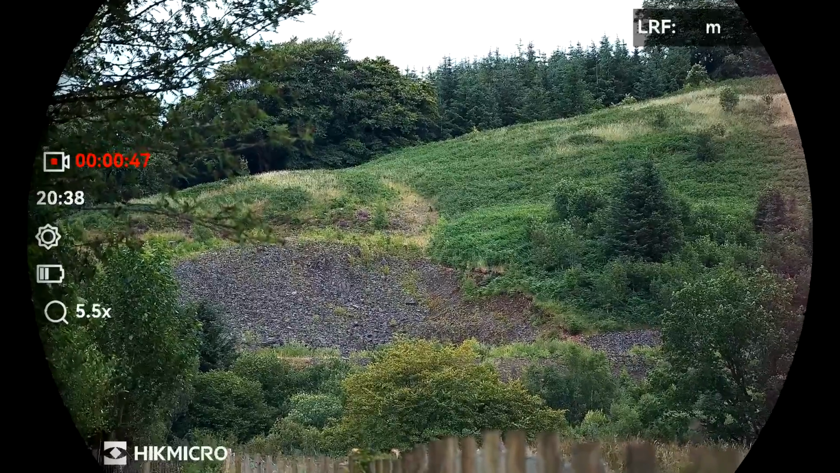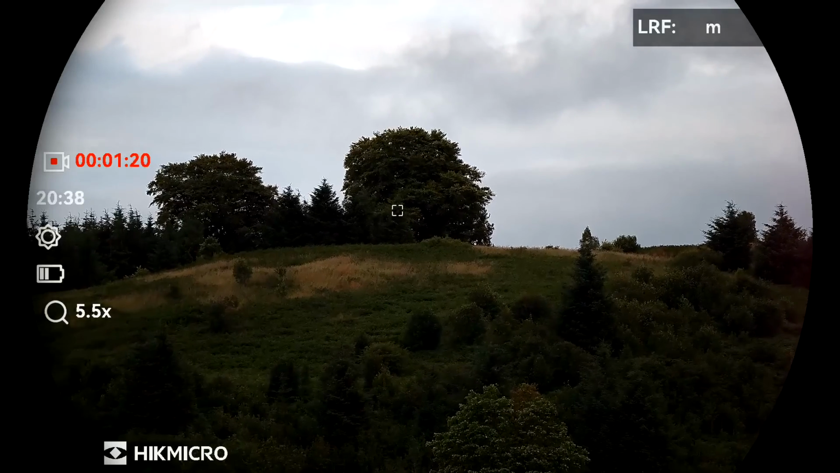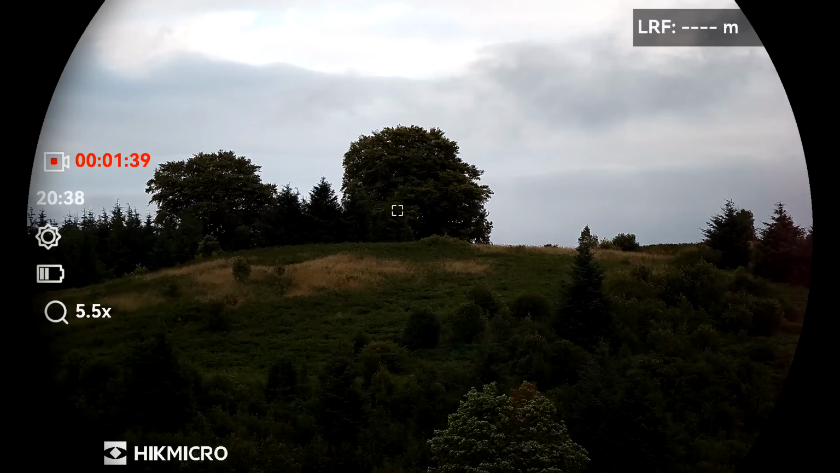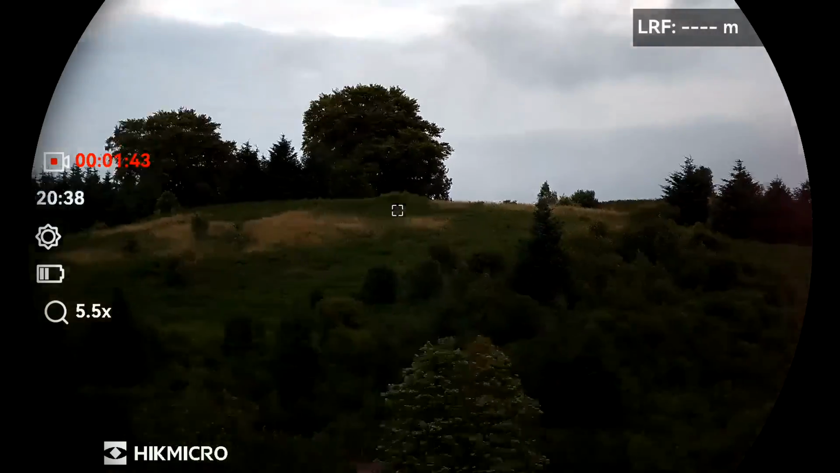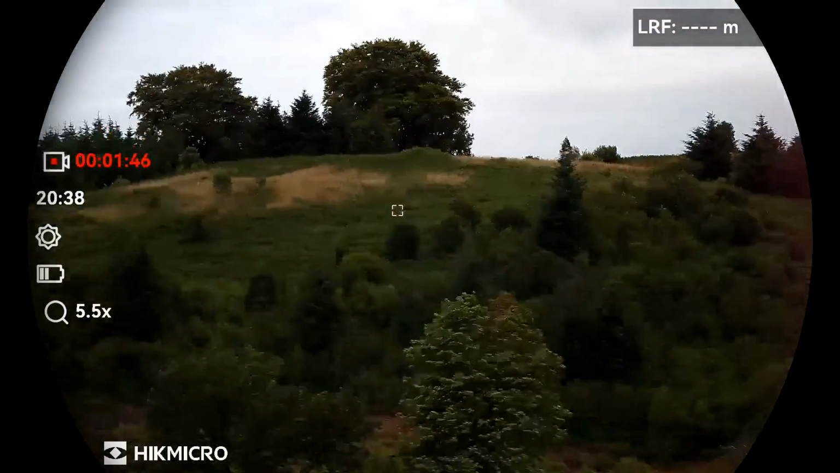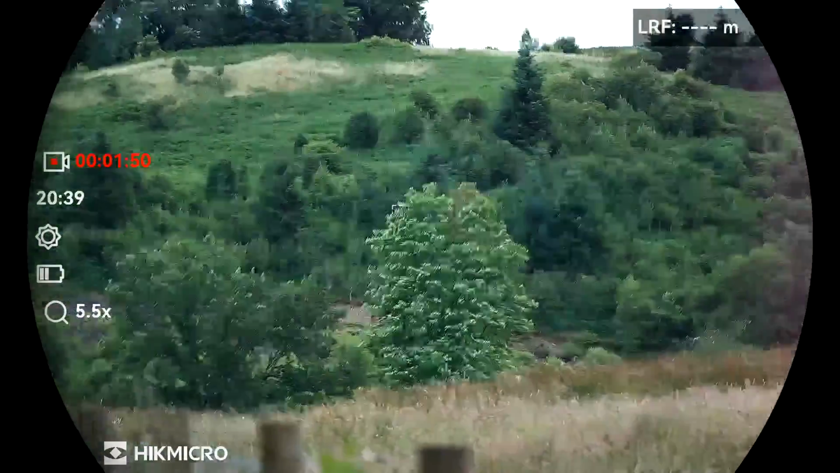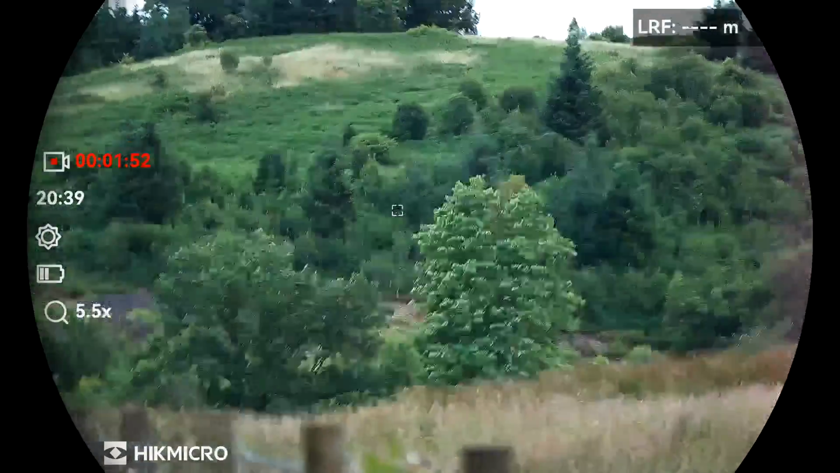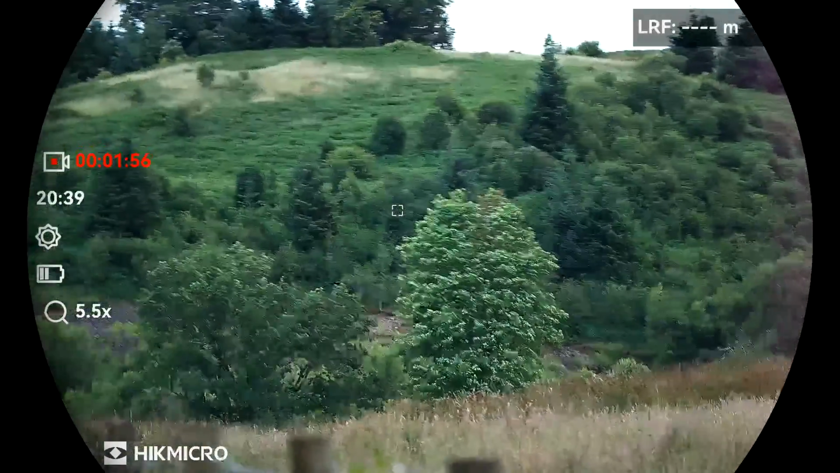687 meters. That's excellent. And that tree, 767 meters. That's an excellent image. It's obviously slightly dark at the moment because I've got the contrast of the sky above it. Lower it down slightly, there we go. And that's easily as bright as the naked eye, probably slightly brighter. So that bodes well for these binoculars.